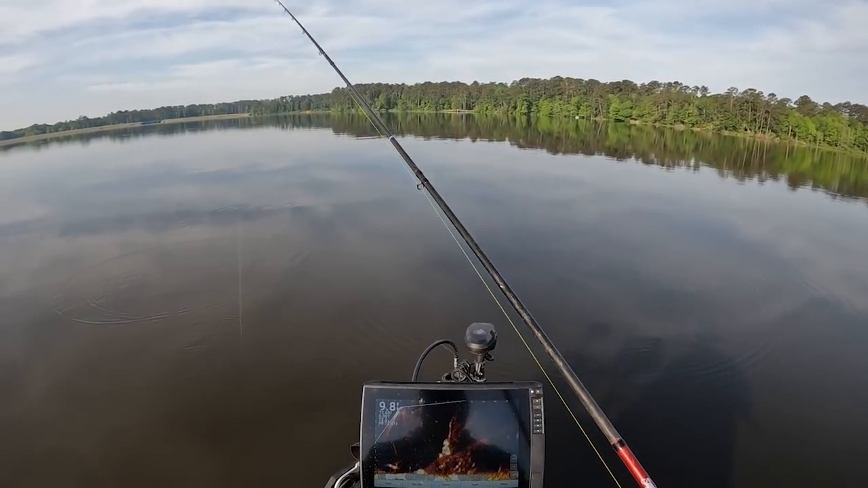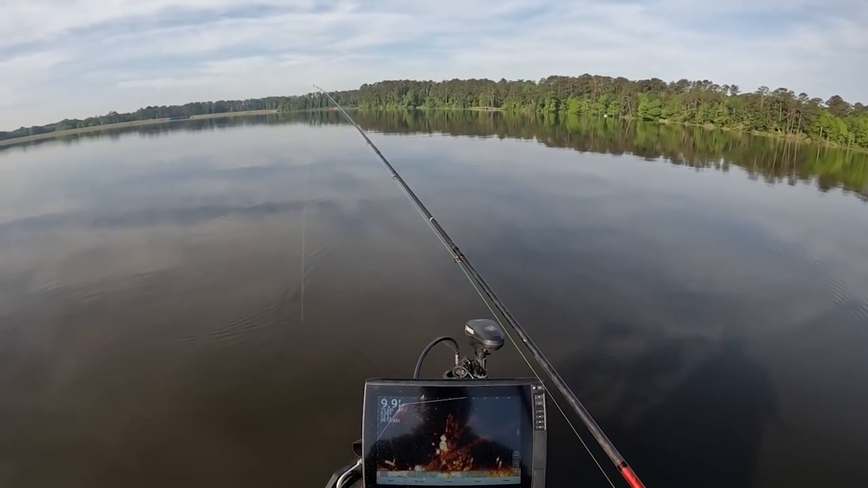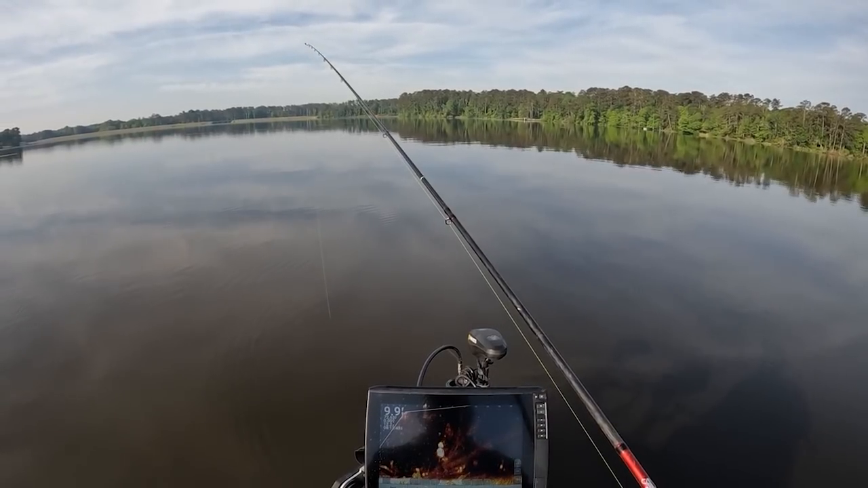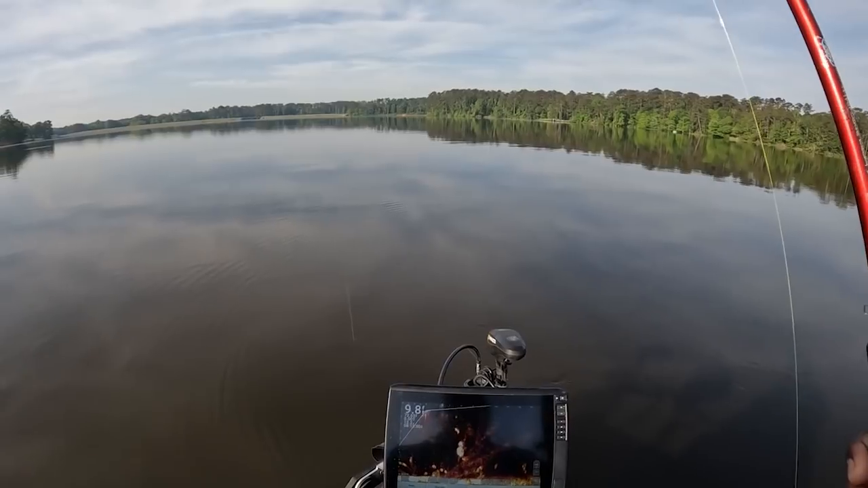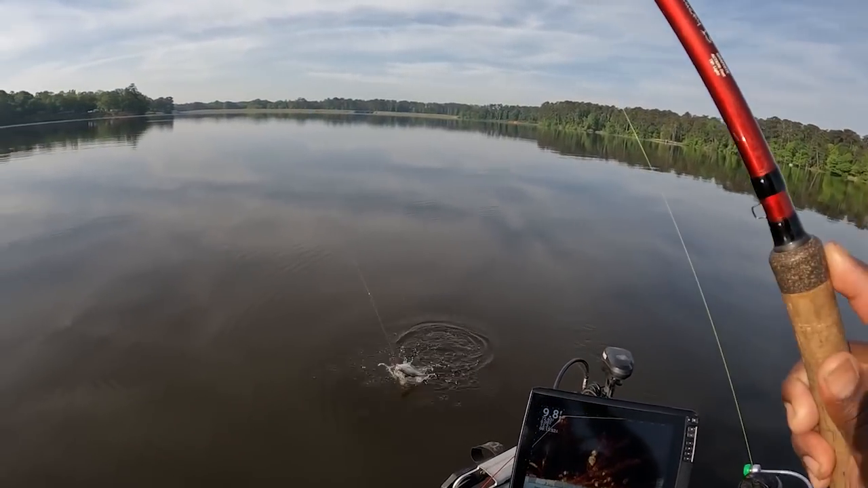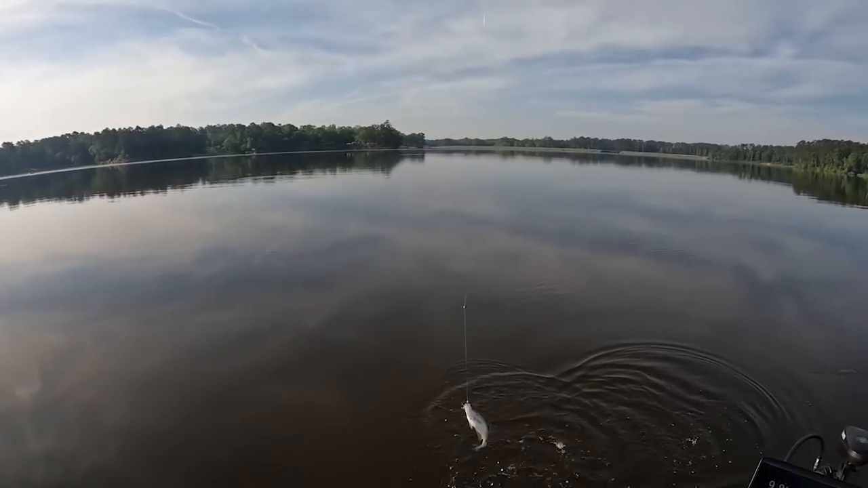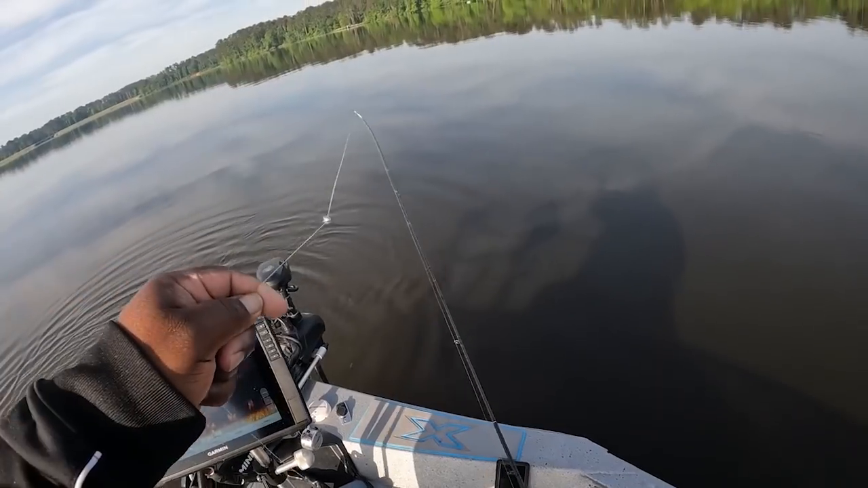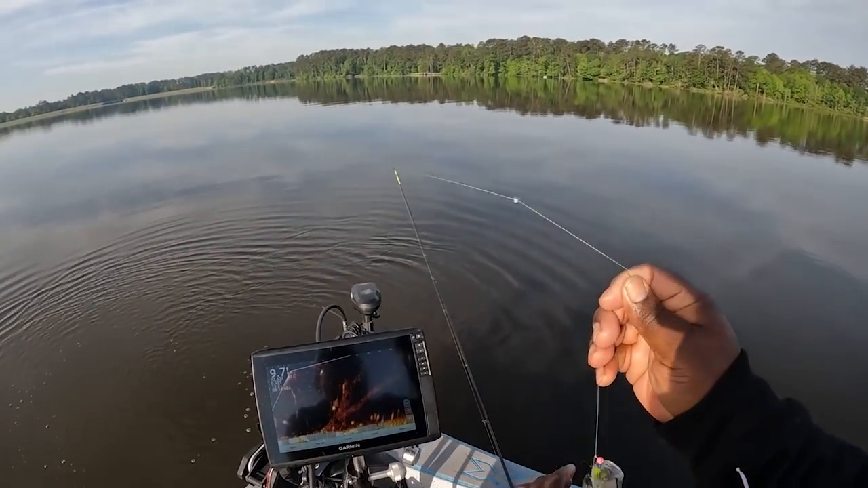Alright guys, I know I ain't got my camera real close to the monitor, but this crappie was actually up under this willow, and I just kept my pole just coming up real steady and easy, and it came and it laid it down, guys. Laid it down. Just keep that pole moving. You ain't gotta really just pop that jig real hard.